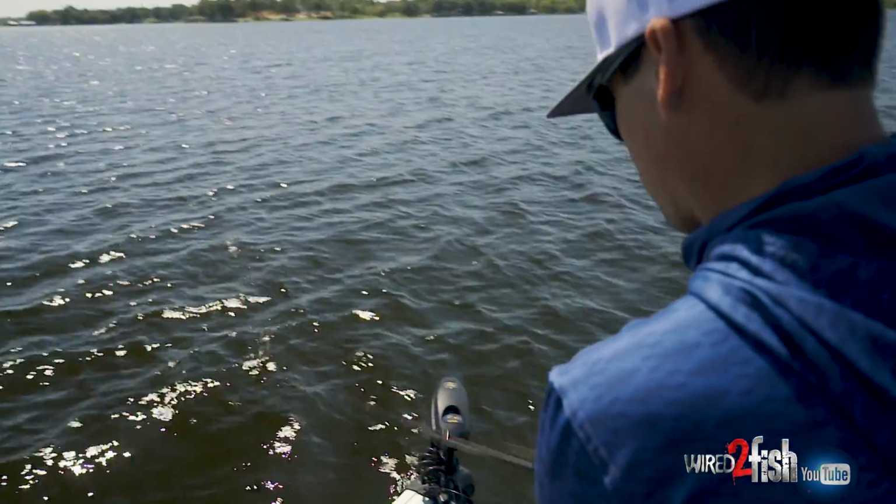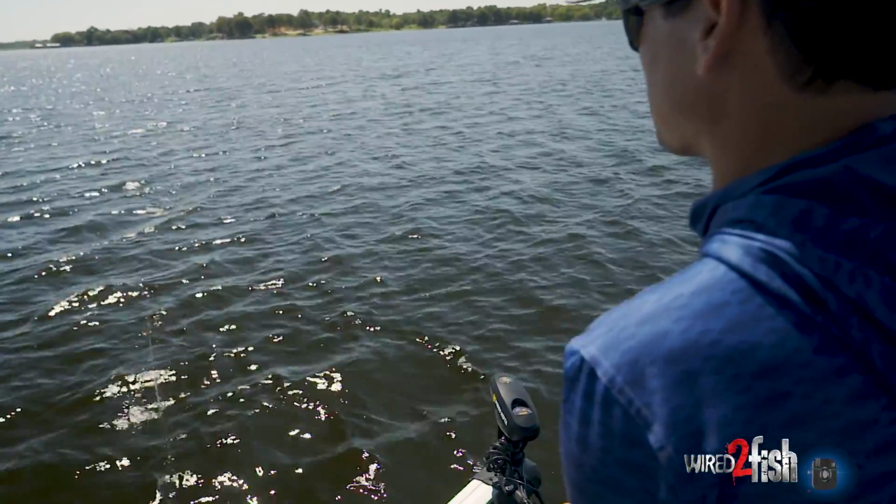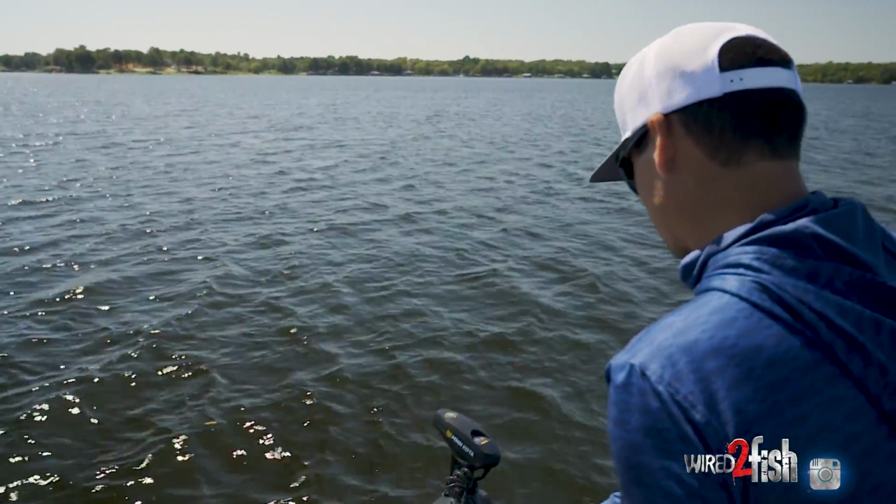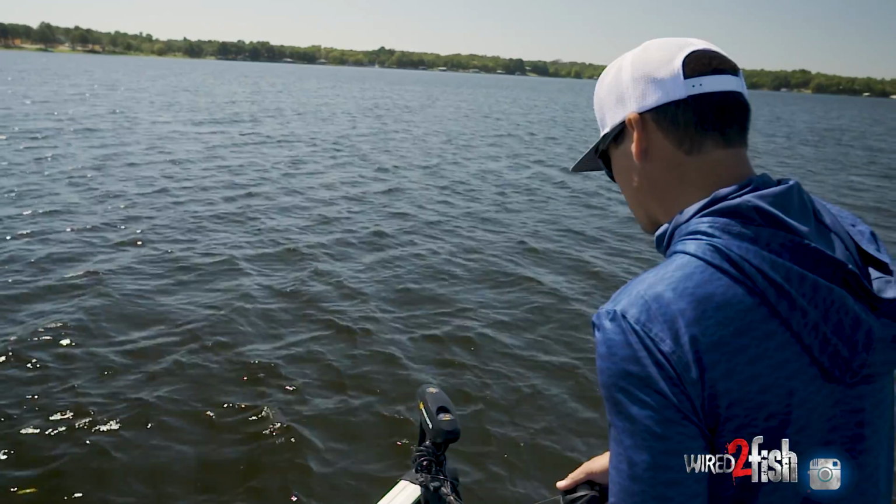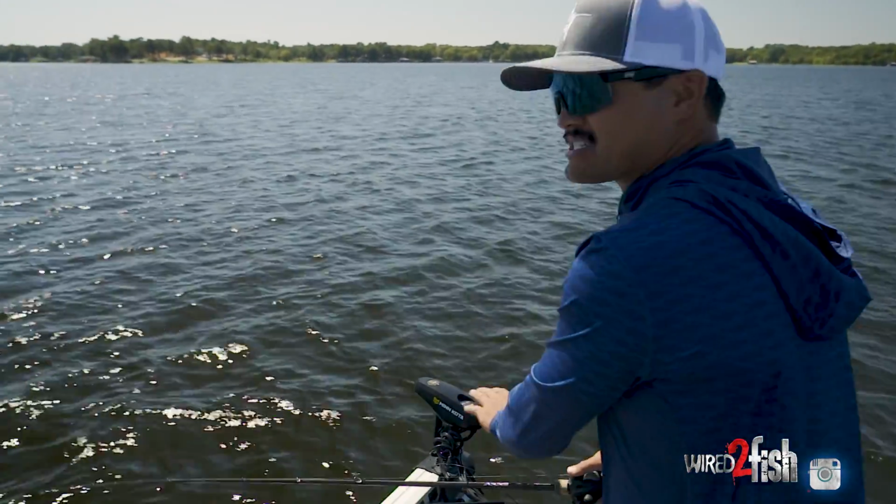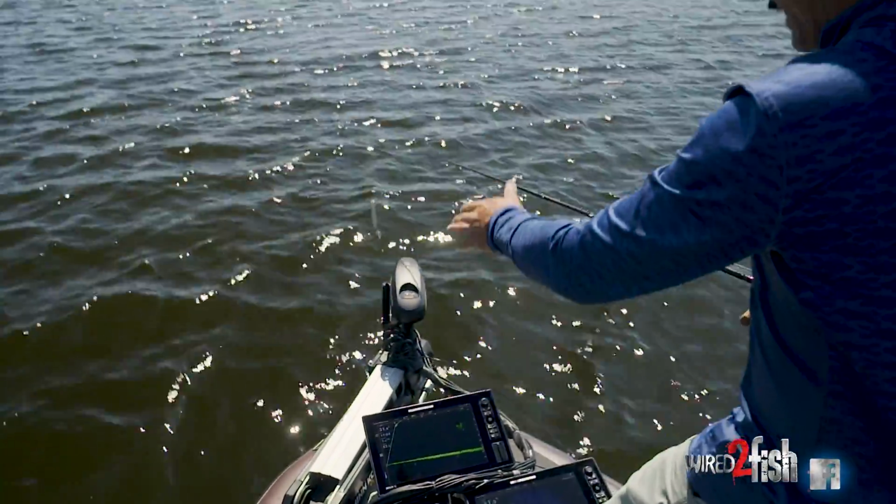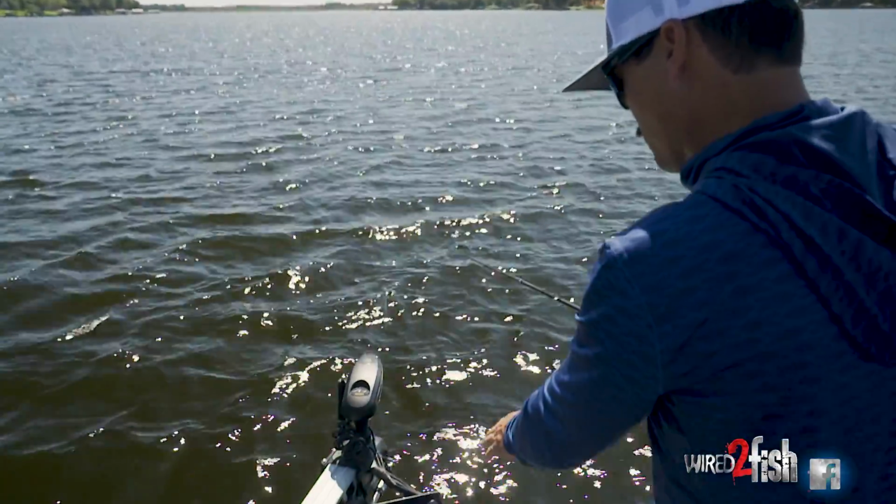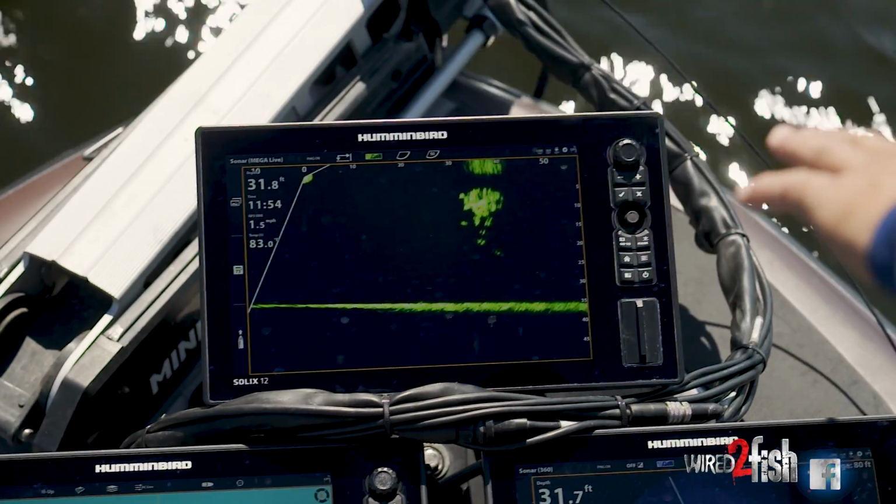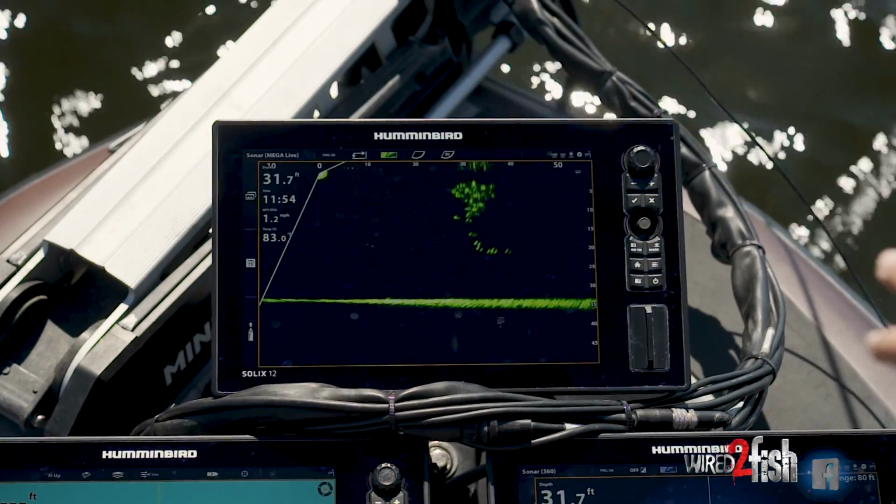So just by staying on top of this school of schooling bass, you're able to learn what their attitude is and how they act to the bait fish that roll in. Man, that is such a useful tool. And like I said, just watching them is absolutely amazing. They're not really surfacing, not really busting the surface. I'm just following them with my trolling motor, staying 15 feet or less, and they're just cruising around almost in a neutral manner until the bait fish collide with them. And that's really when it starts to go off.